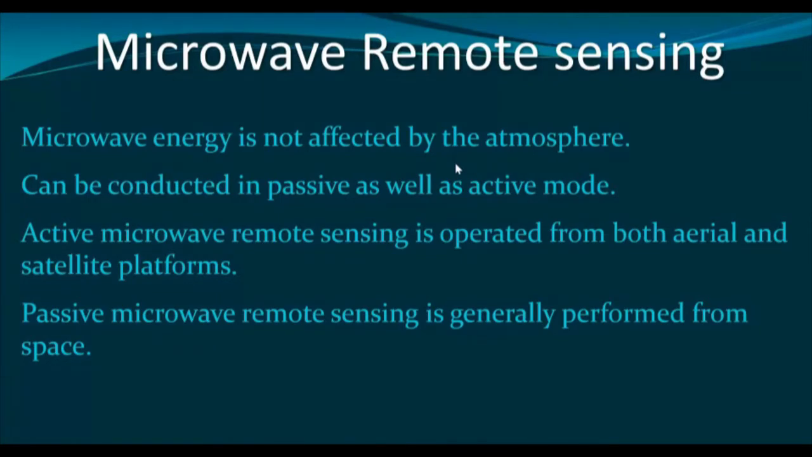Active microwave remote sensing is operated from both platforms, aerial and satellite. However, passive microwave remote sensing is generally performed from space. Passive microwave remote sensing is primarily used by meteorologists.